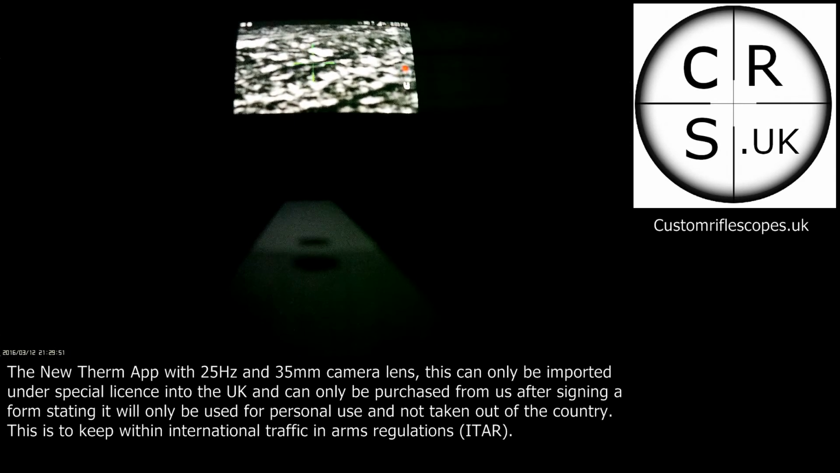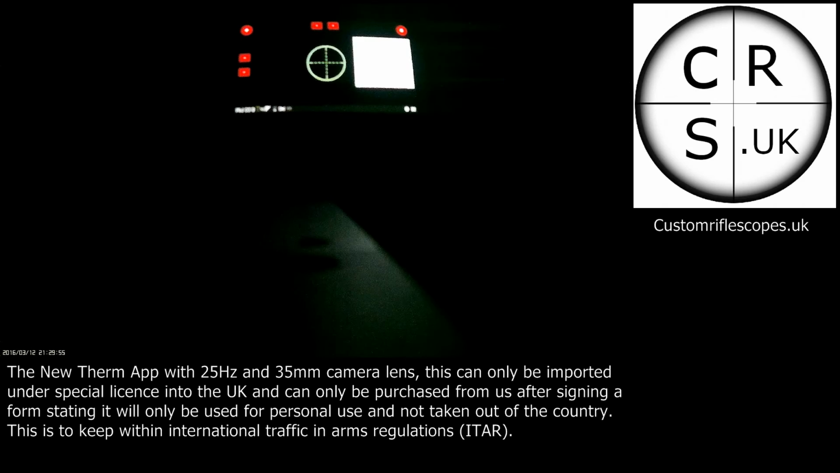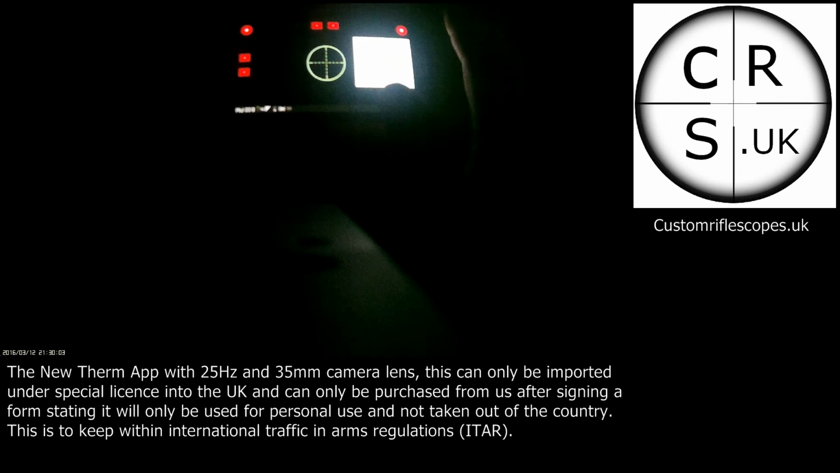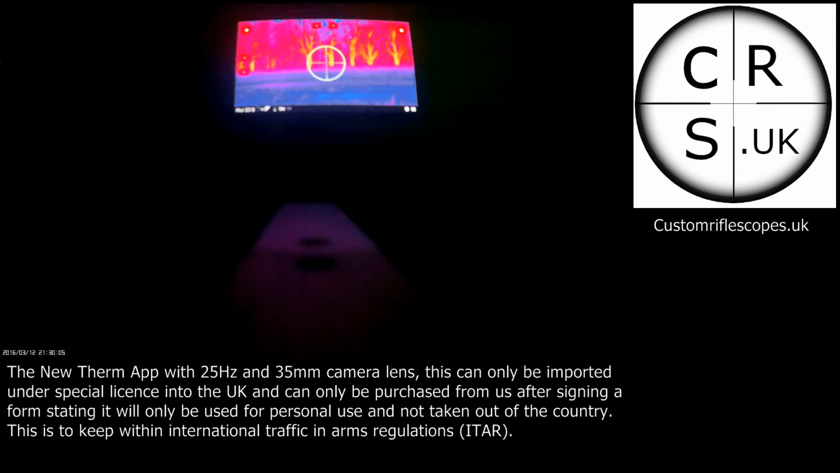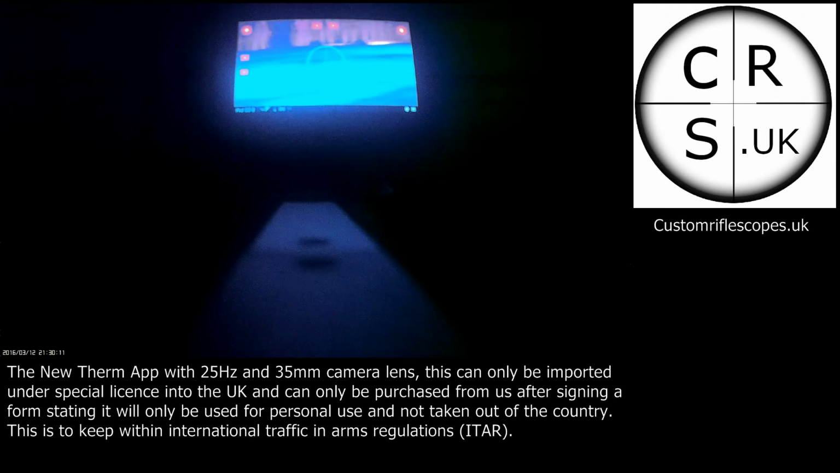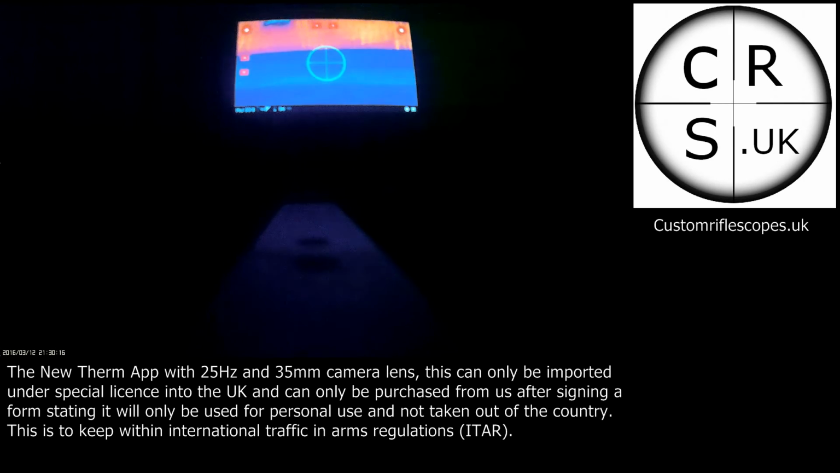In that one, flick to this one. There we go. And now on this program, so it's quite quick. You can flick over to do different programs in a very quick way.